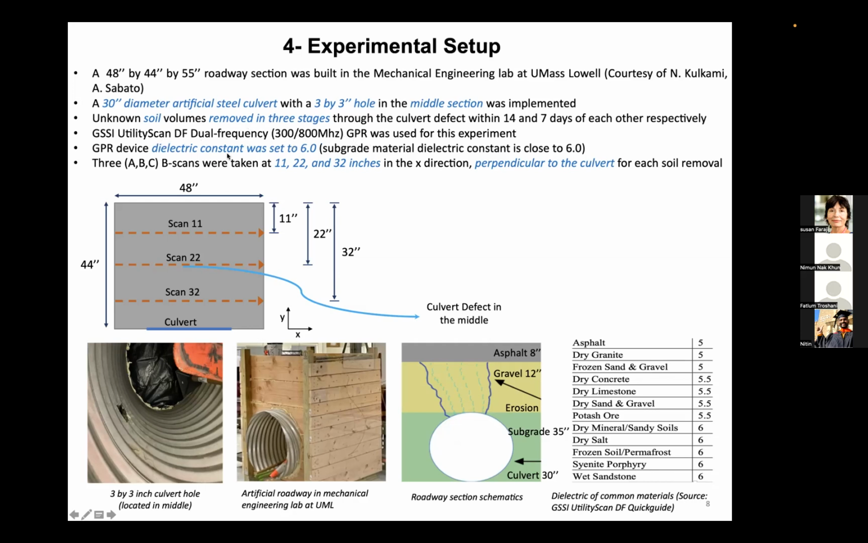As I said before, there's only one input for dielectric constant, which we set to 6 for more accuracy, because most of the materials that we work with in the subgrade are very close to 6. That allows for minimal dielectric contrast.